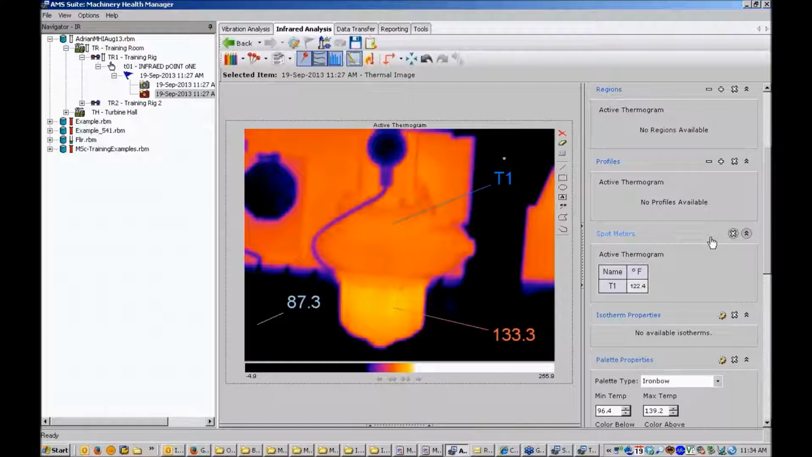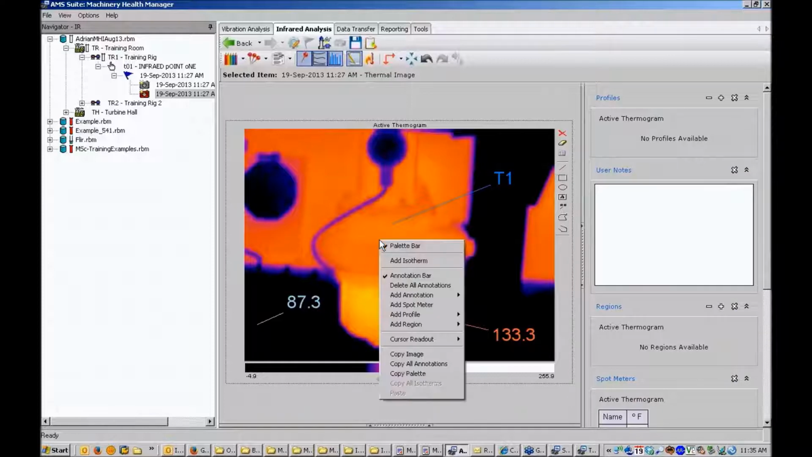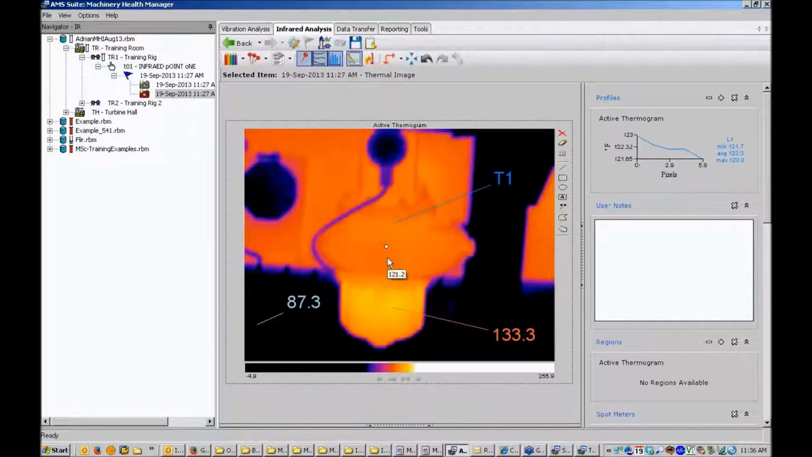Now, other things you might like to do to a thermographic image is plot a profile across a certain region of the image. So I was adding a profile. So to do that, I right click on the image and choose add profile, and there's line or polyline. I'll just choose a simple and keep it a line. So it's added a line to the image, and I'm just going to now manipulate that line and position it over this lube motor.